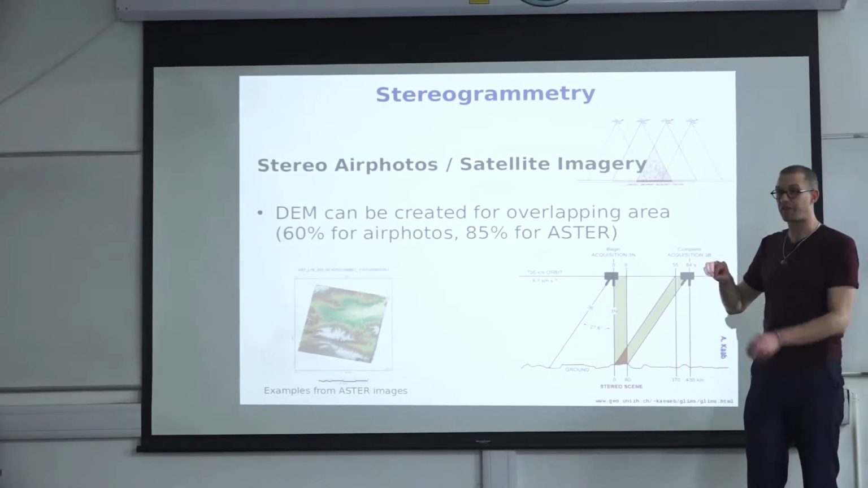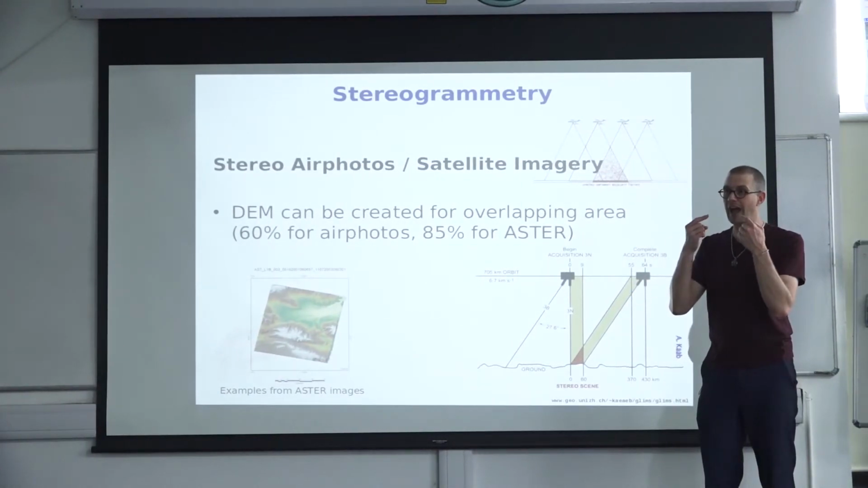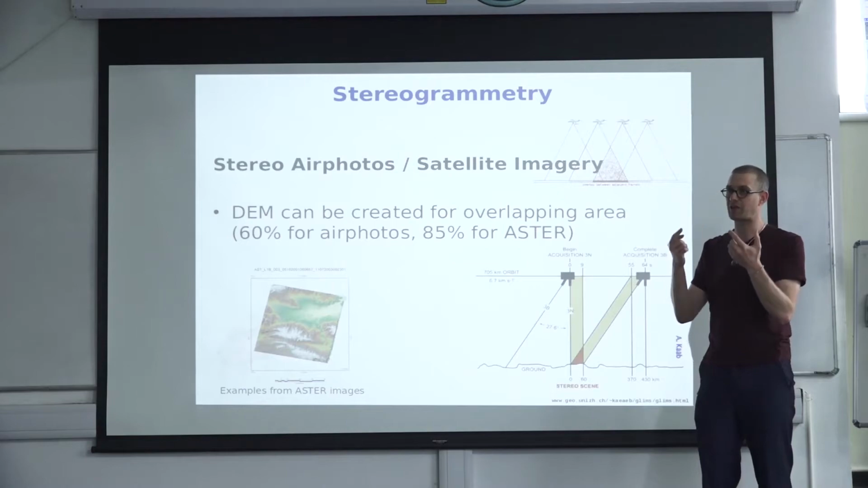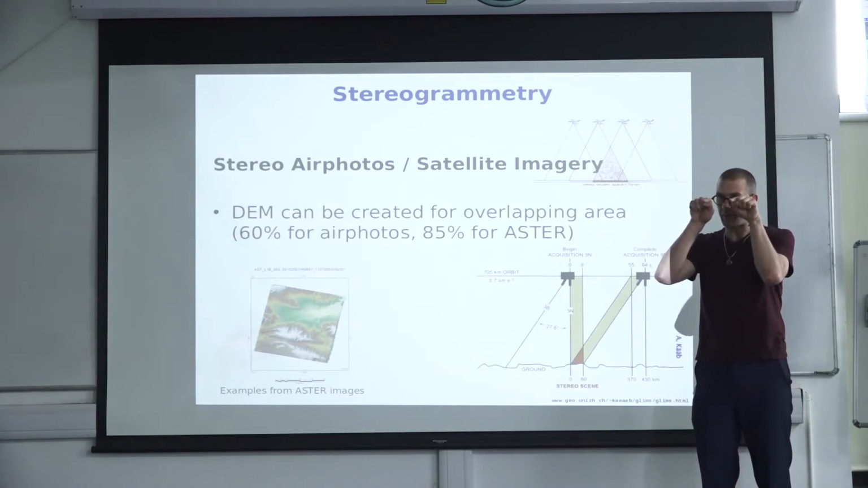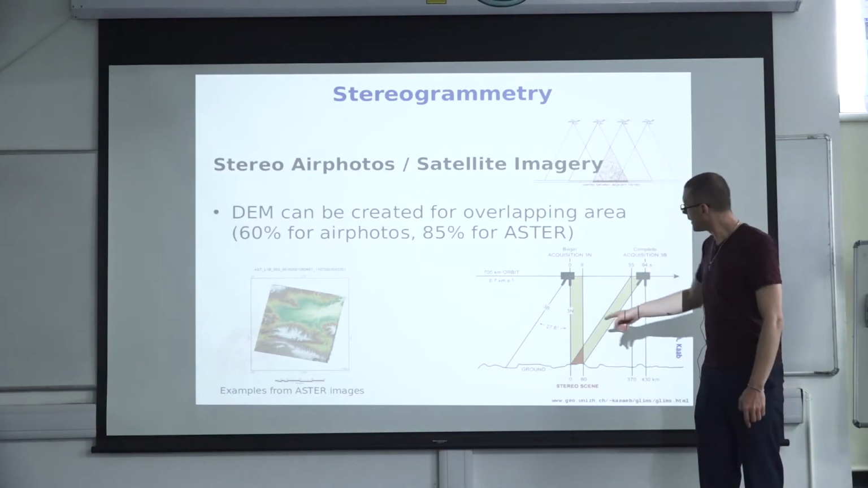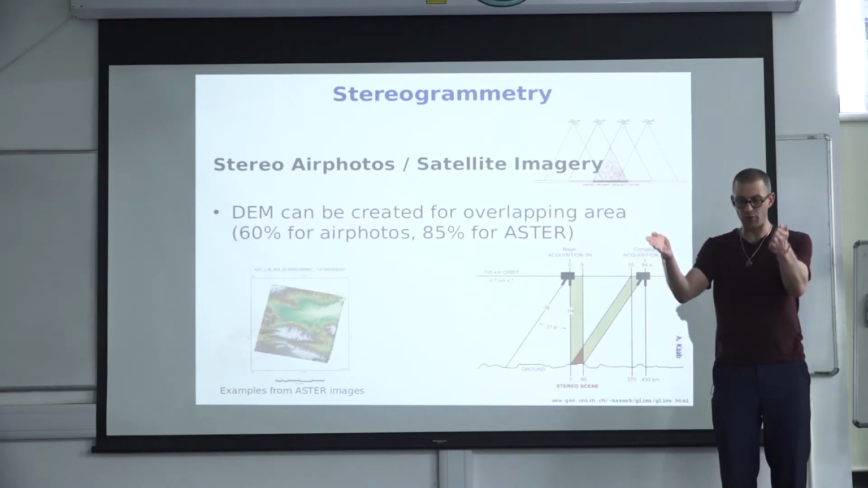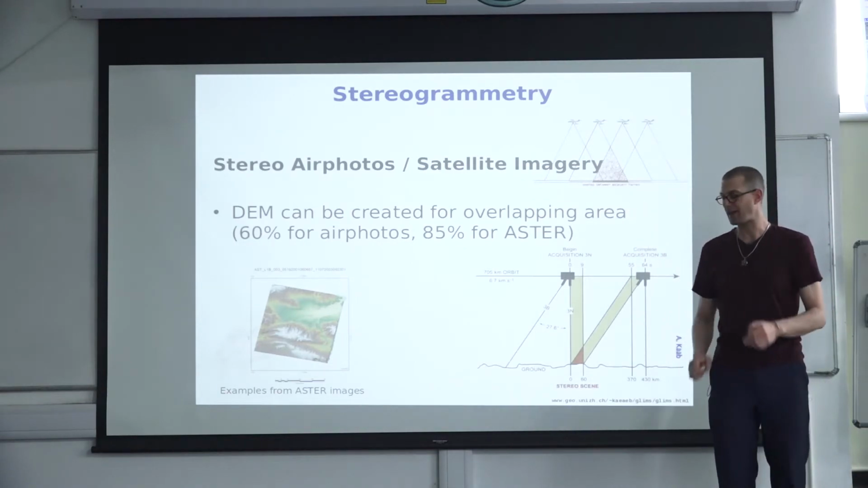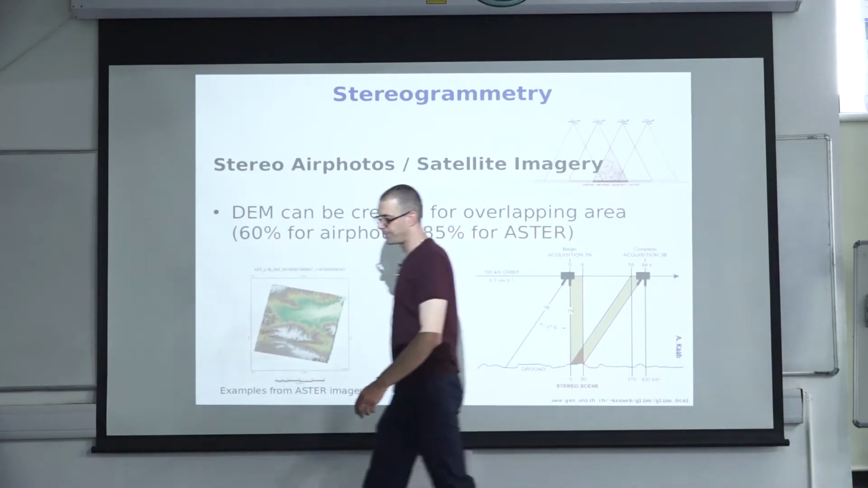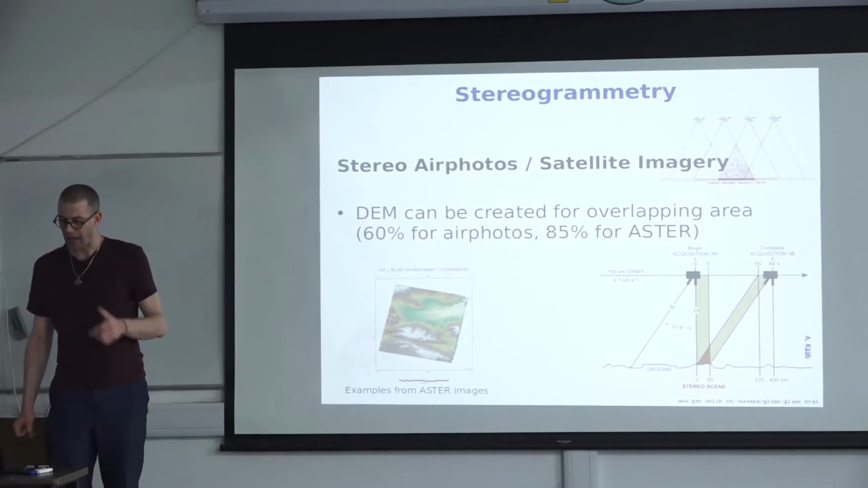And so you have two views from two different angles. And that's the same as how our eyes work. Our eyes make a three-dimensional image by having an angular view of the surface. We can use here a 27.6-degree difference. So you have two view angles, and you can turn that into height information through the collinearity equation.